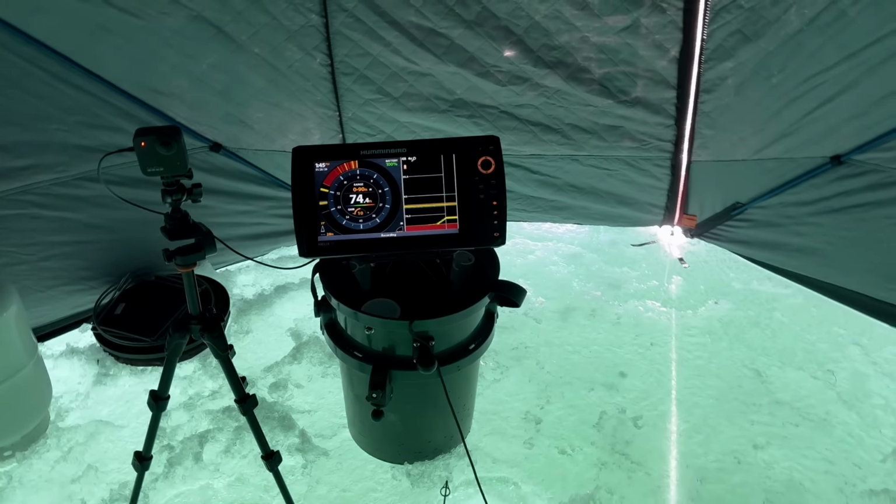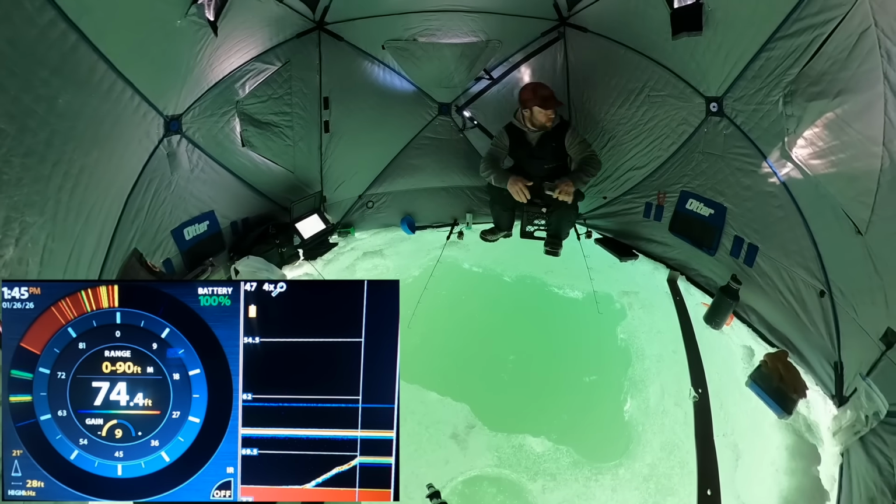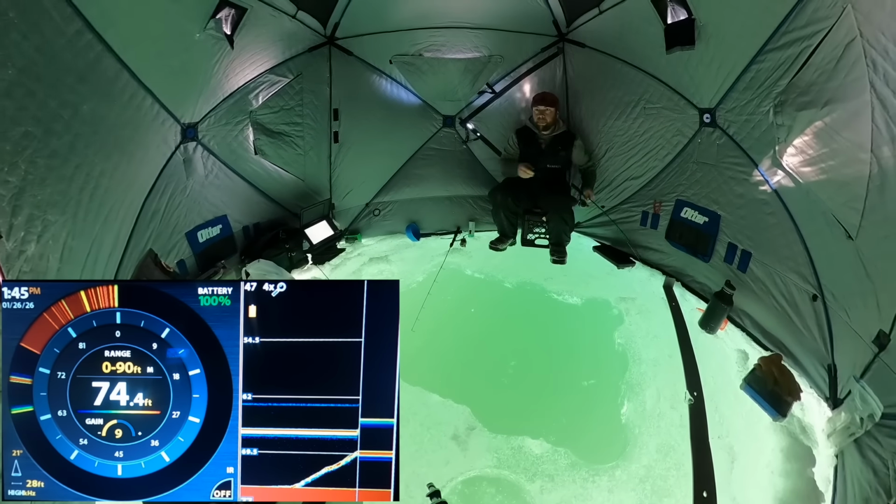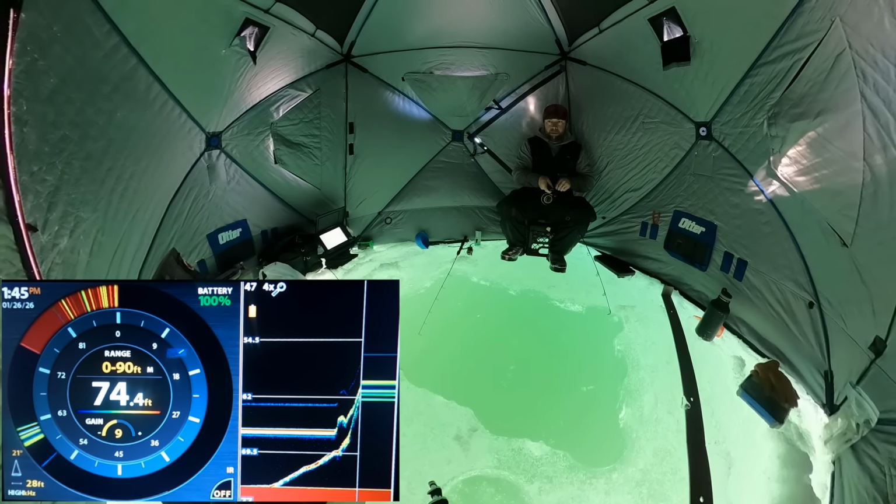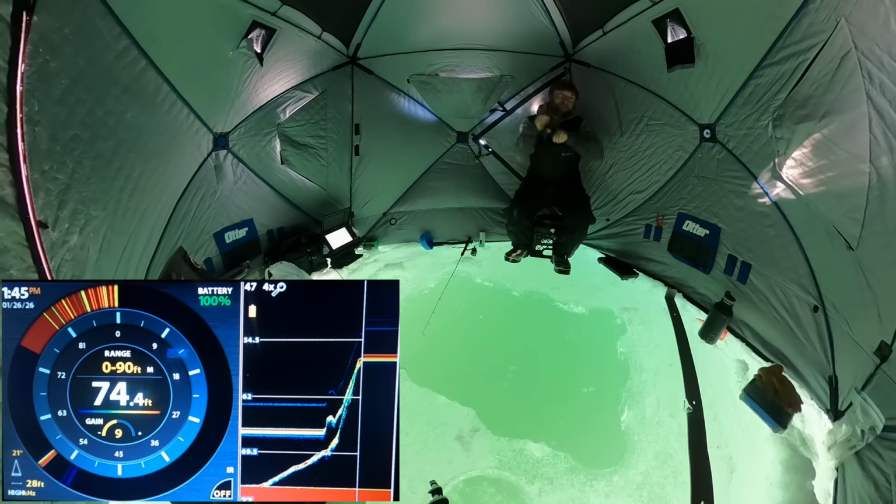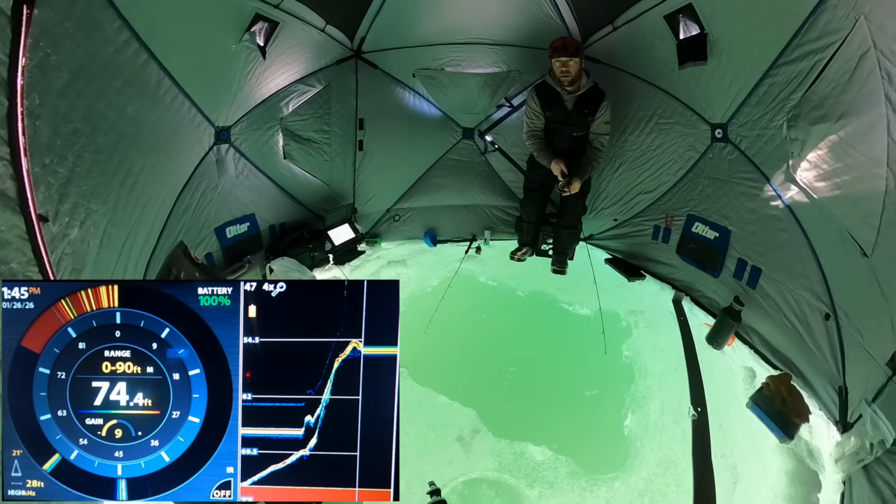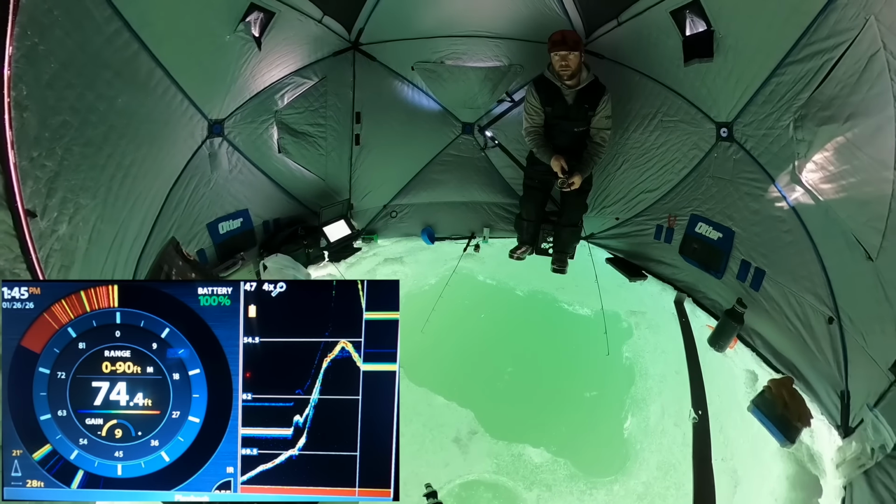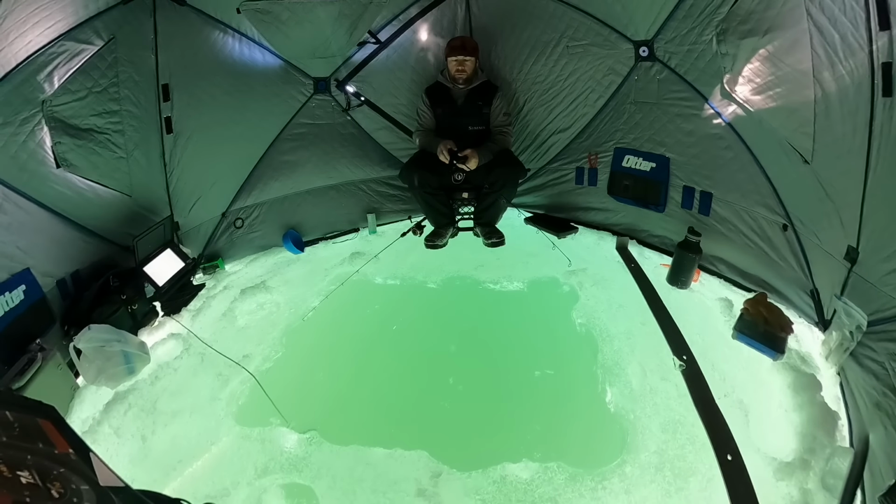Oops, this one coming in. Oh, missed him. Missed him on the big bait. Come on. There's days where bigger baits absolutely get more bites. It just triggers more bites.